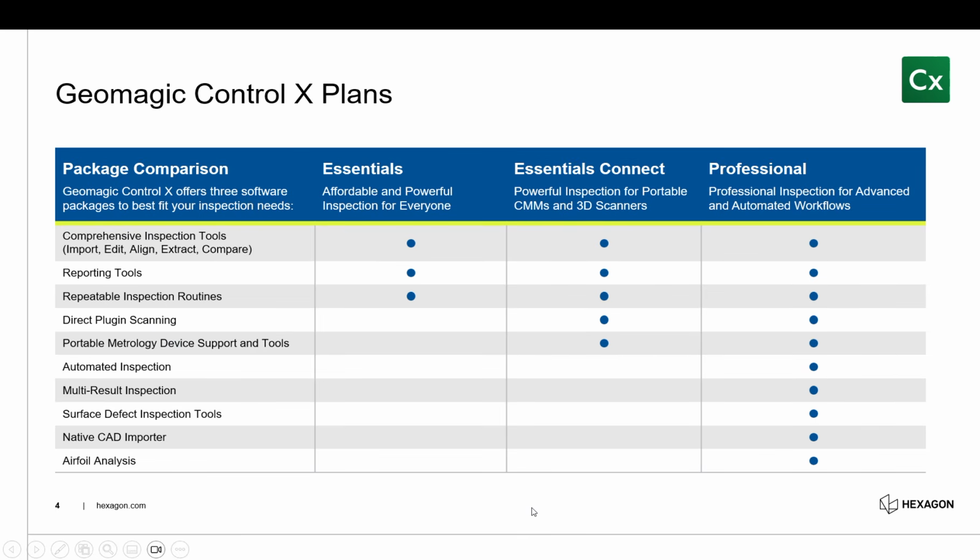For those of you new to this inspection series, we also have 3 different plans for Geomagic Control X. We have Essentials, which is our bare bones offering, pretty decent for anybody just starting out in inspections. They don't have a high volume of inspection reports to do, and they don't necessarily need to scan directly into the software. A really good middle ground between Essentials and the professional version is Essentials Connect.